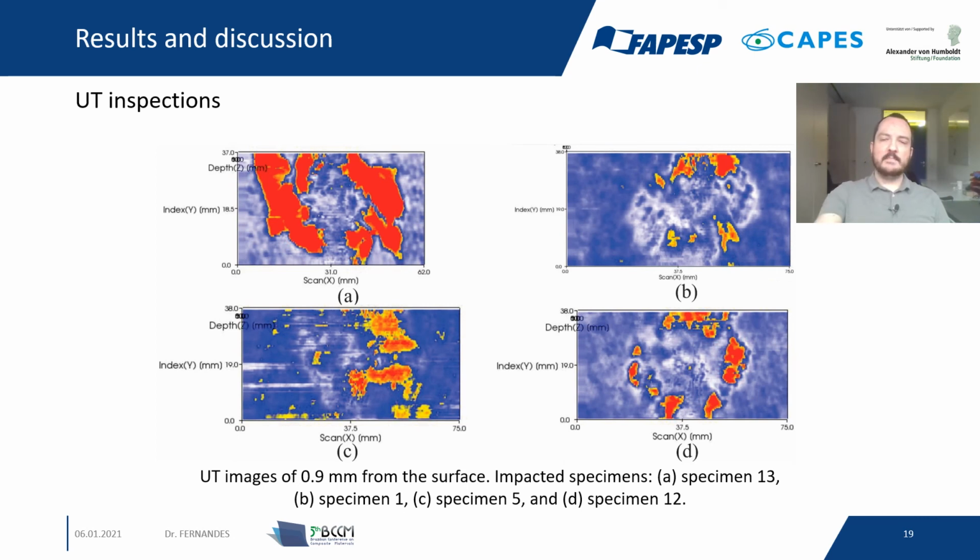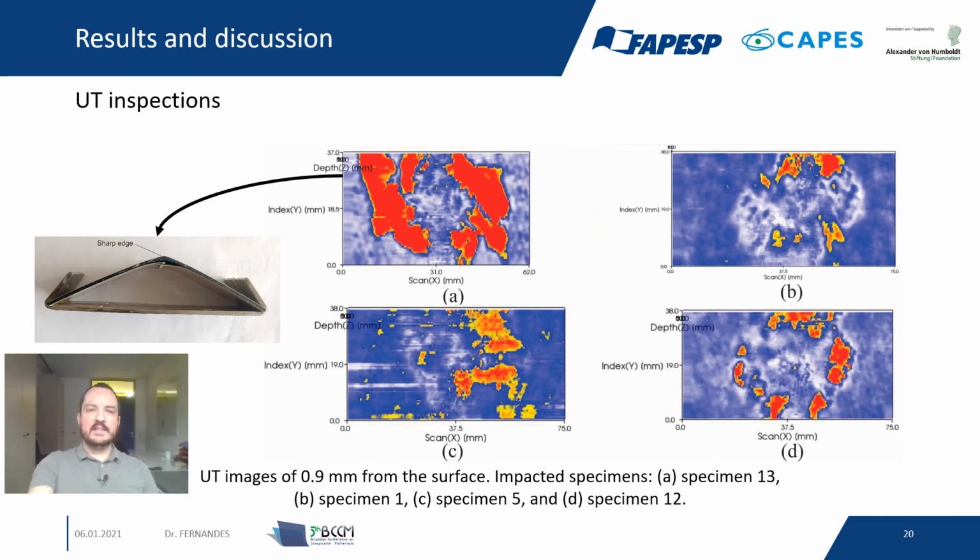Here in this A here is a specimen that was not subject to thermal shock cycles, 0 thermal shock cycles, and when it was impacted, it created a sharp edge here. So because of that, as you remember, in the ultrasonic inspection the transducer is moved with a robotic arm, and there was no contact around the edges. So that's why we have these very pronounced red areas here. It's not meaning that there is a defect there.